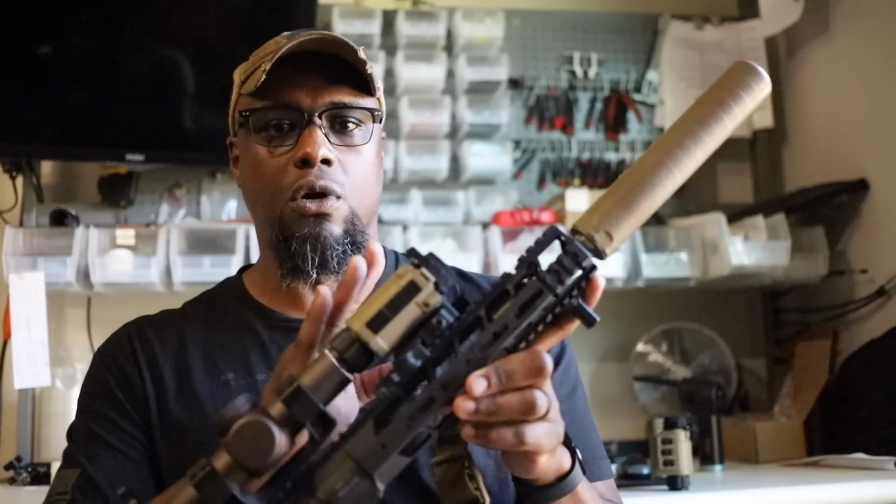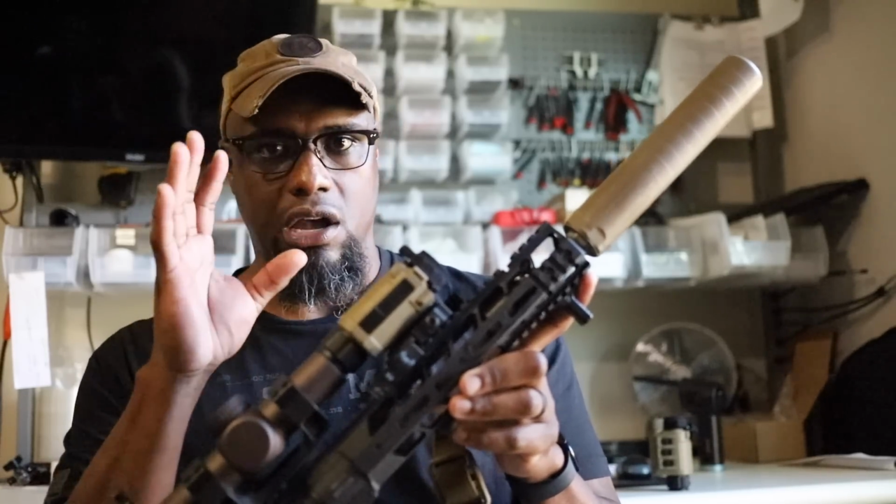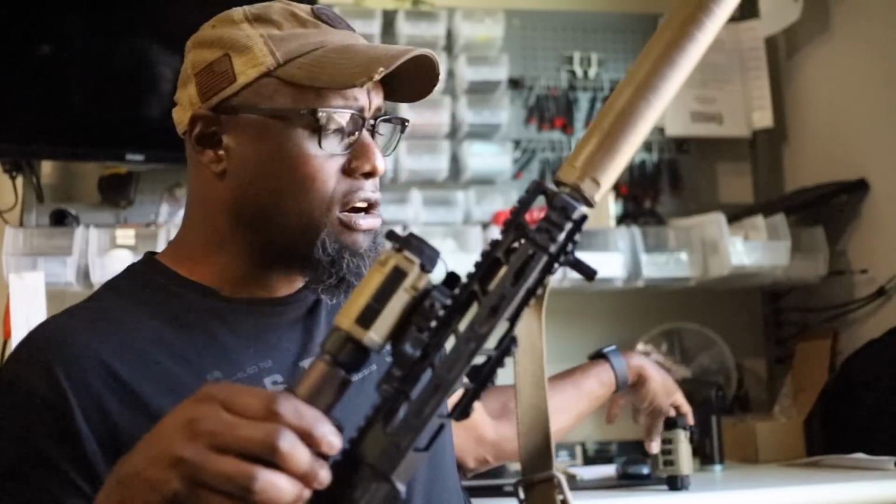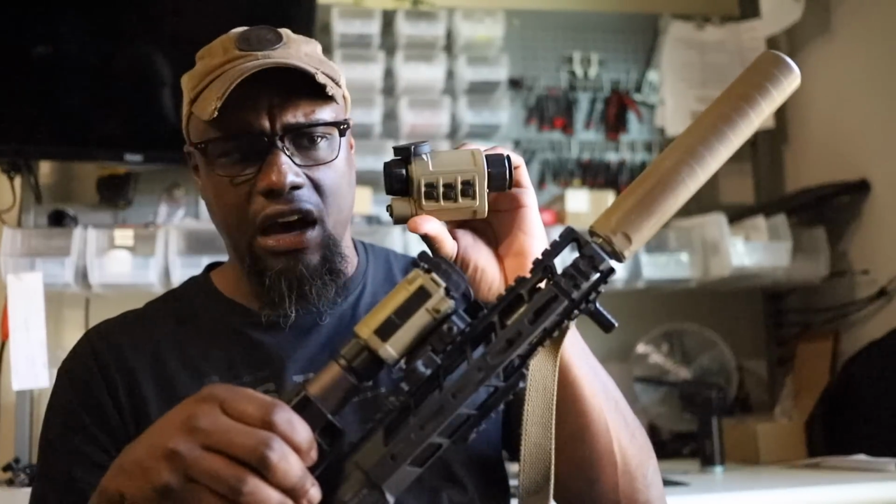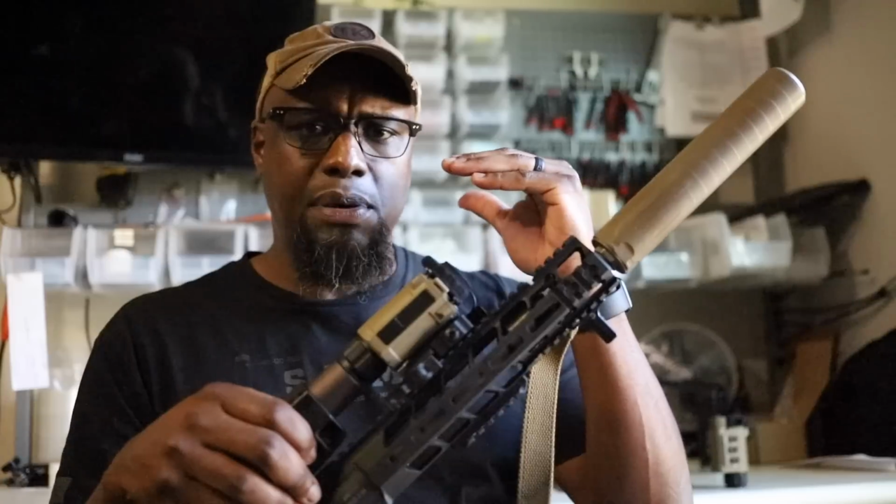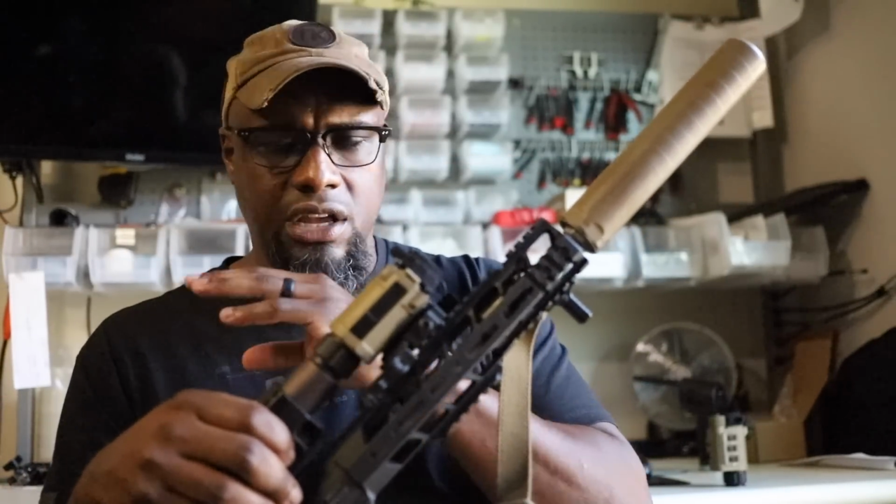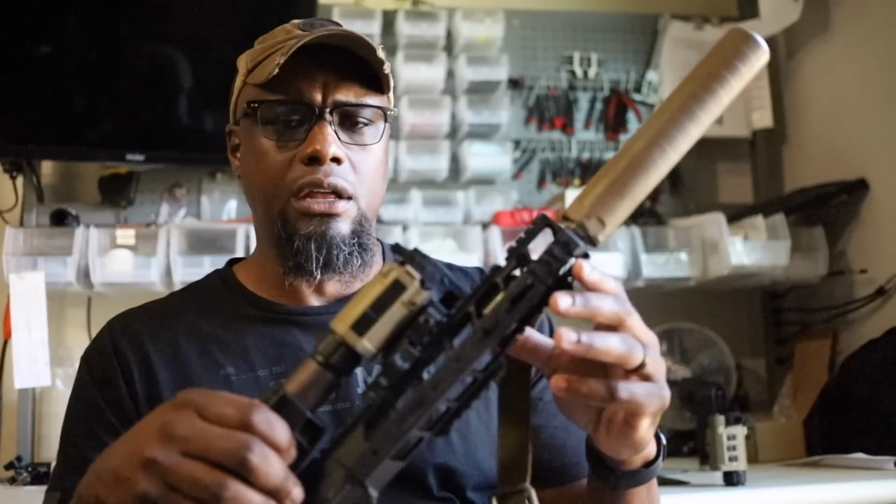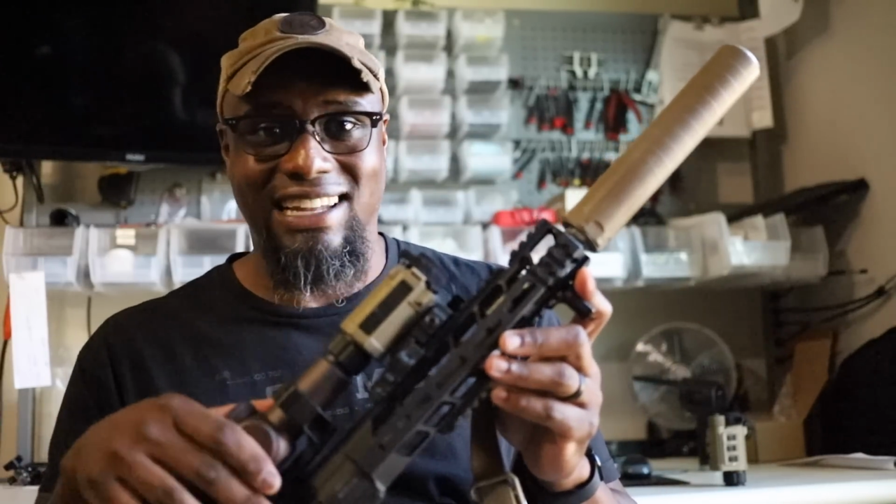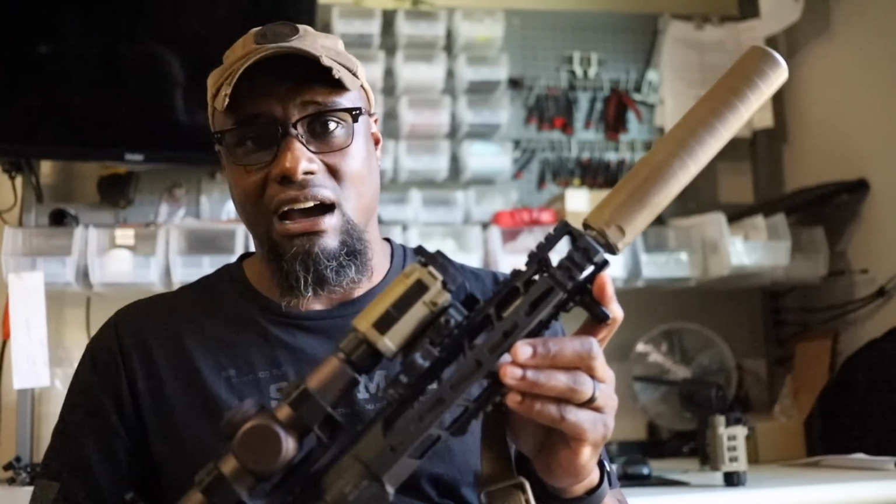But this is for the guys that want that option to be able to clip it on, put it on their helmet. I have another one right over here. This is going to be going on a helmet build that I'm working on right now. And I'm going to have PWS 14 and the micro on the other eye with a totally different helmet. Because we just got a new buggy and it has glass, so there's going to be times that I need to be able to look through that glass and I need the night vision.